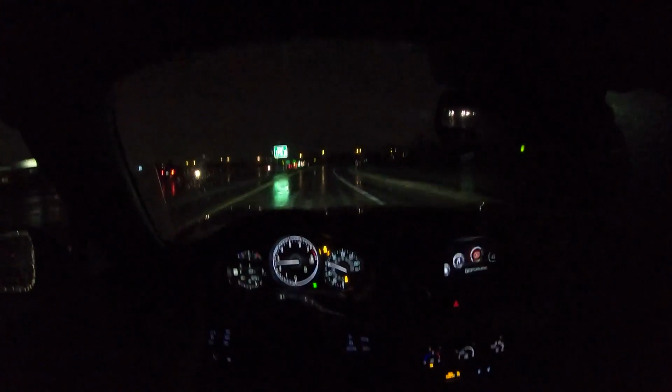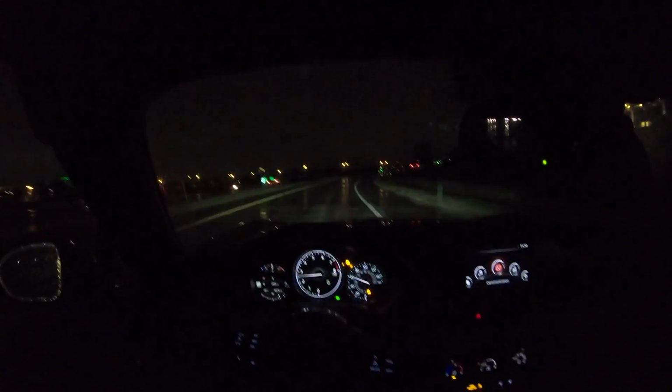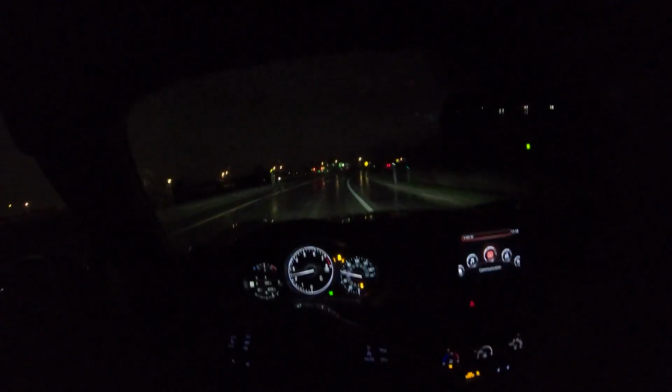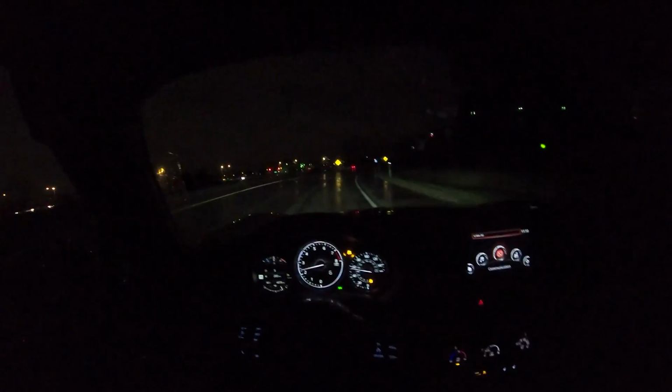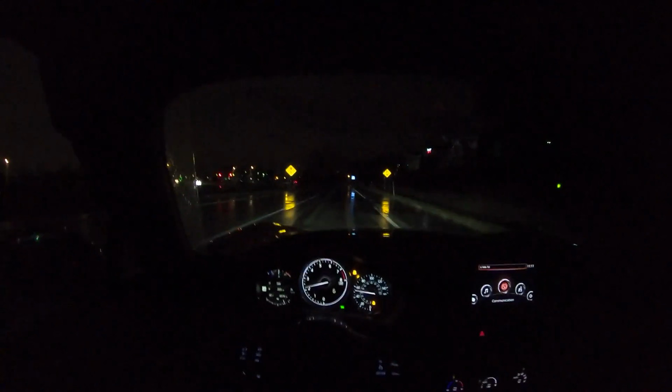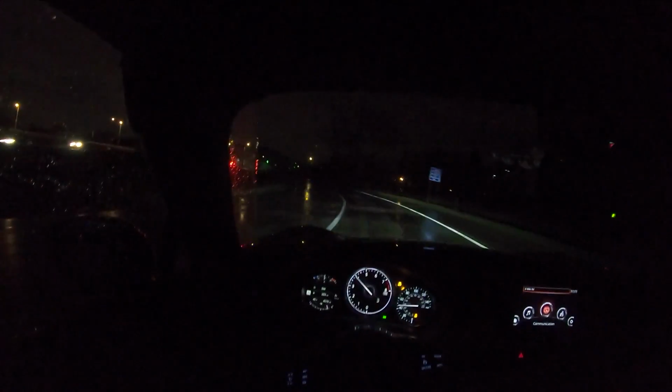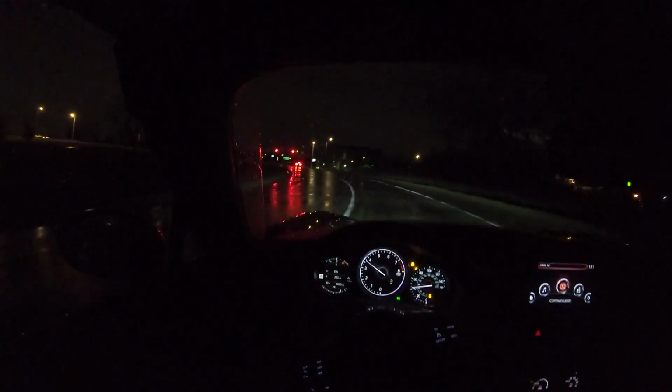The ability to throw the top back in a matter of like 2-3 seconds is incredible. It's really, really nice and easy to put back up again too. That is one real nice plus with the rag top.